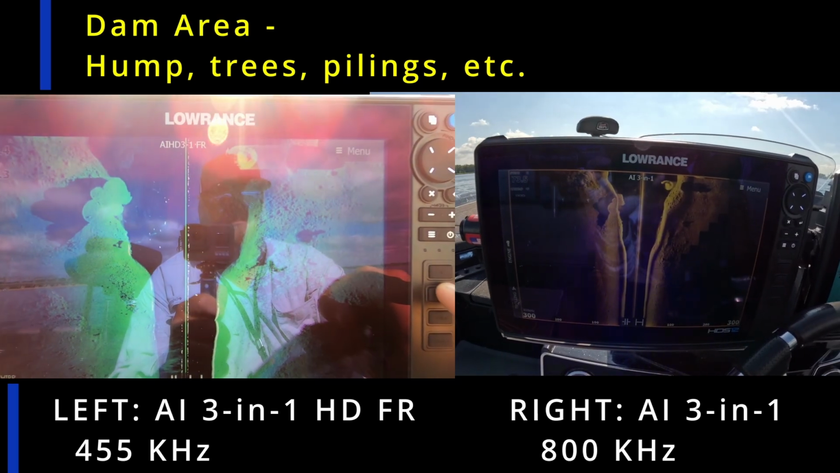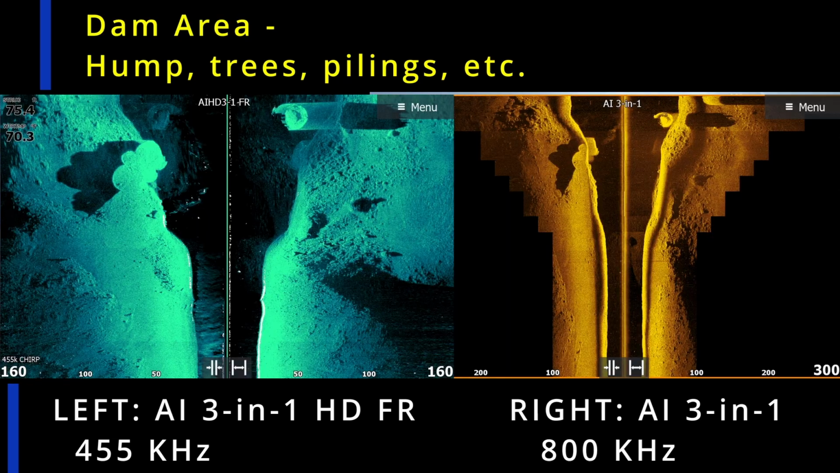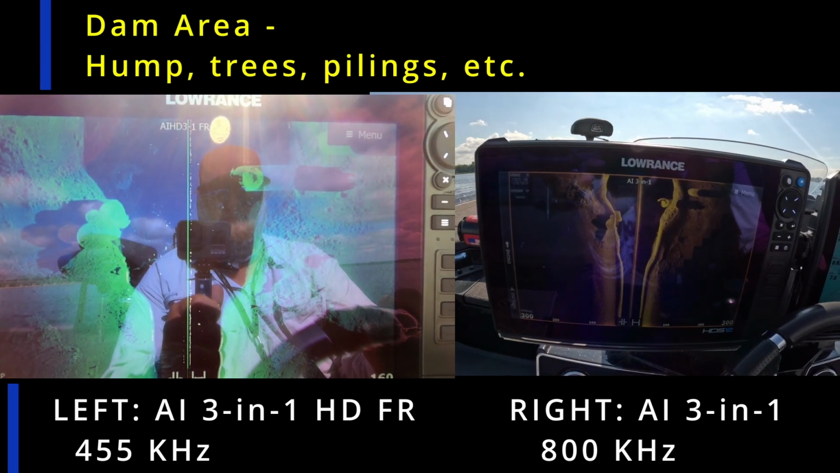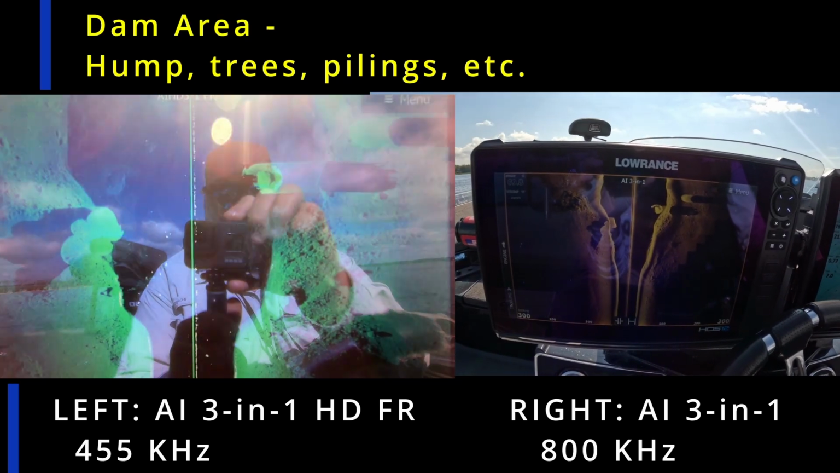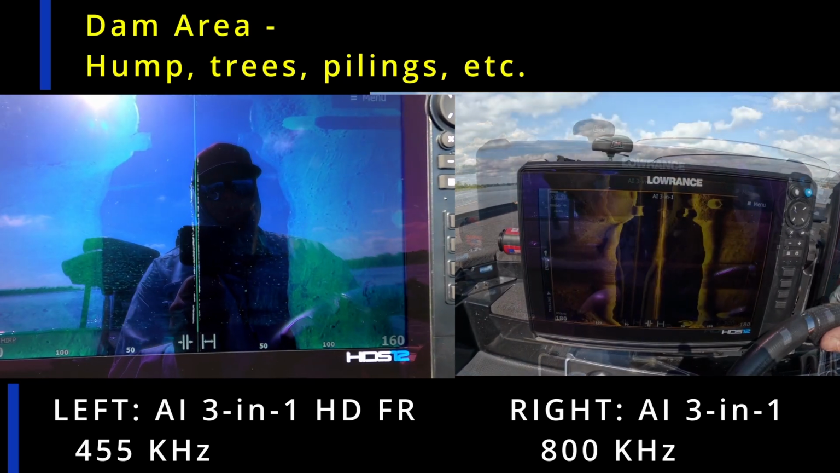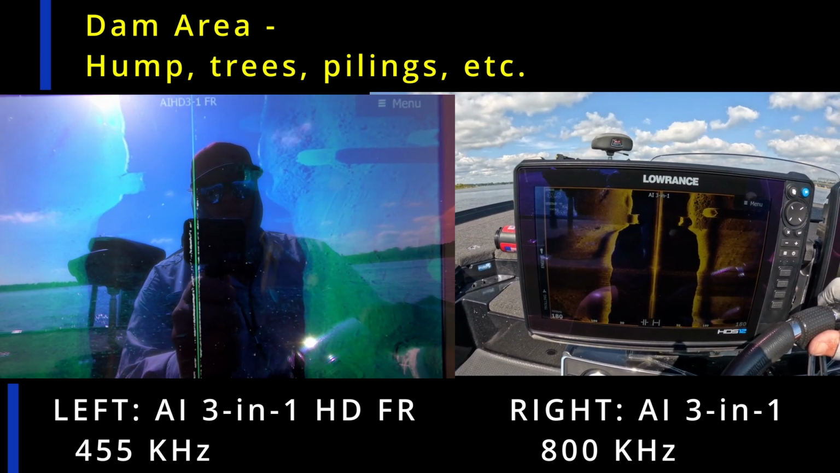So we're coming back into that first area we started in, and you can see a little bit of the difference there. You see the stepping on the right unit, and that's where my range is completely changing. The 455 again gives you wider coverage, so you don't get the stepping like I was getting, with my 800 kilohertz, which is the one on the right.